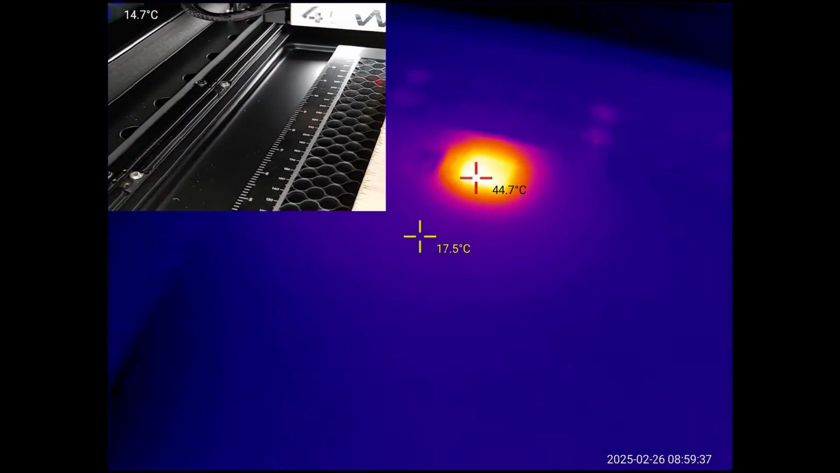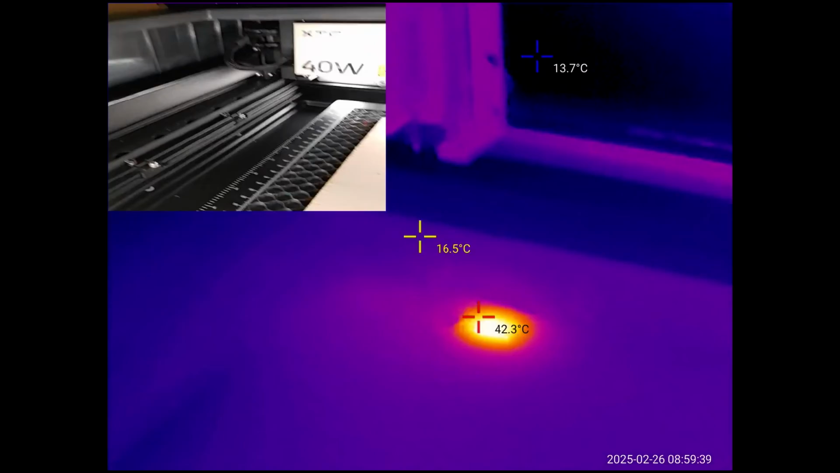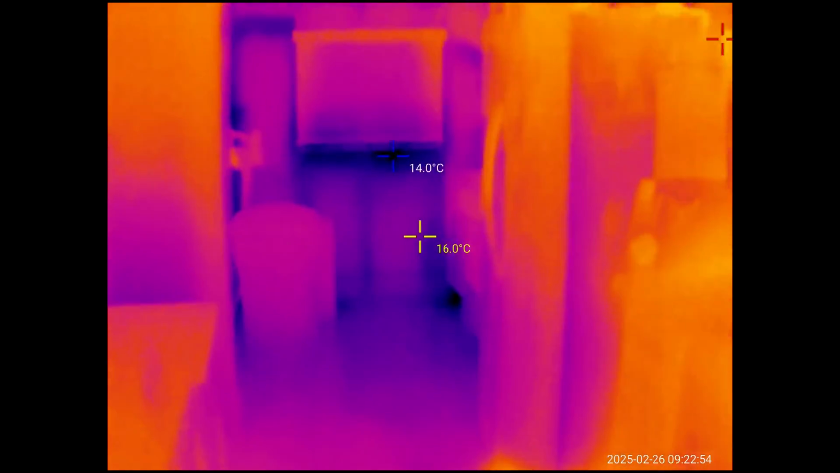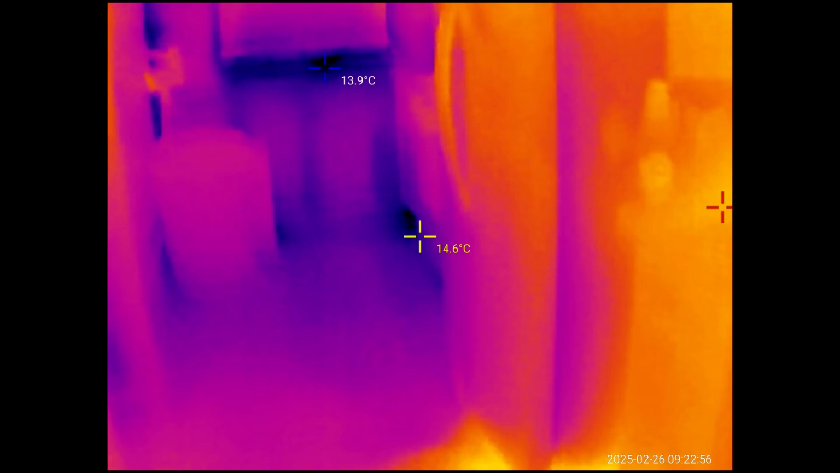So this is a really cool tool. This can be a good way to troubleshoot stuff. Alright guys, so I'm going to do a real quick walk through my house and just show you some interesting stuff here. This is my kitchen here.